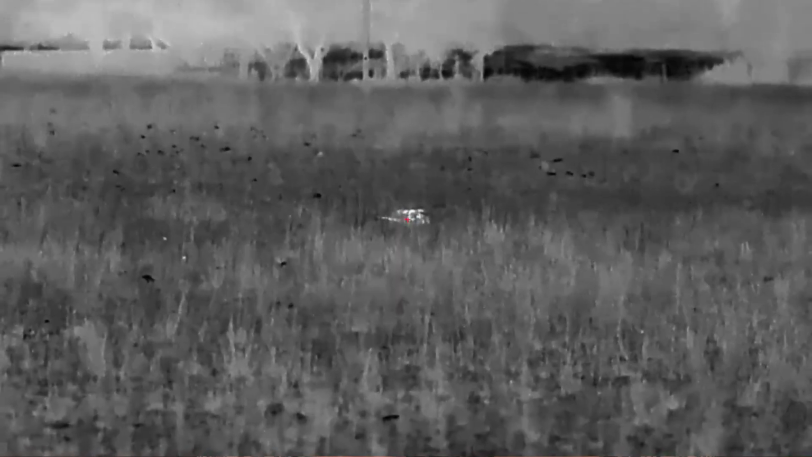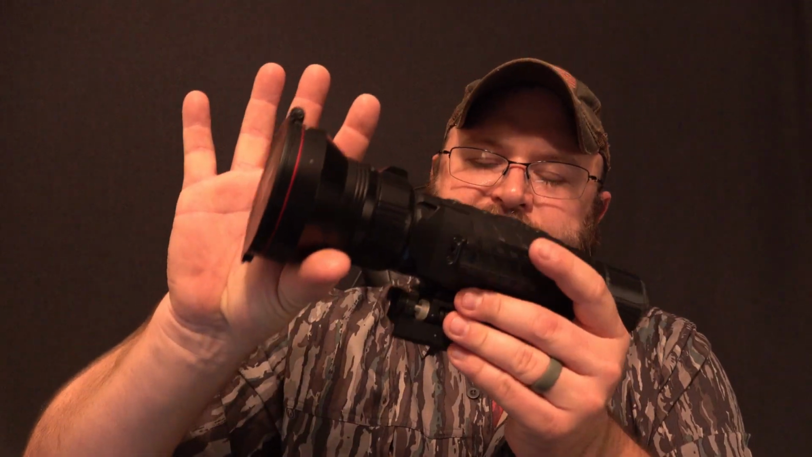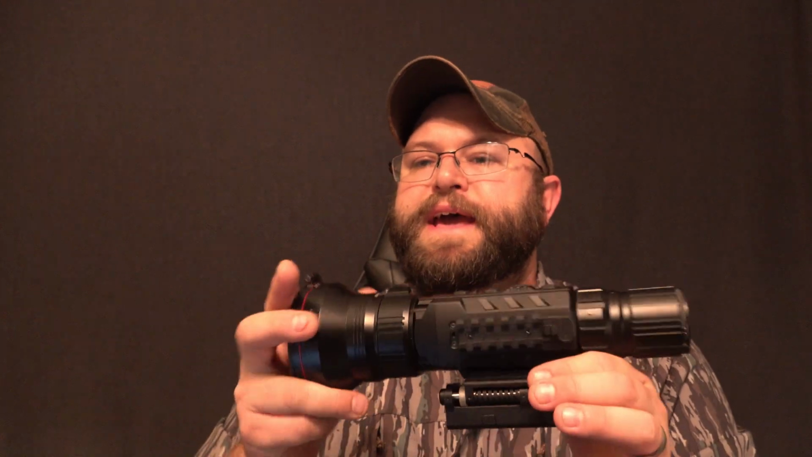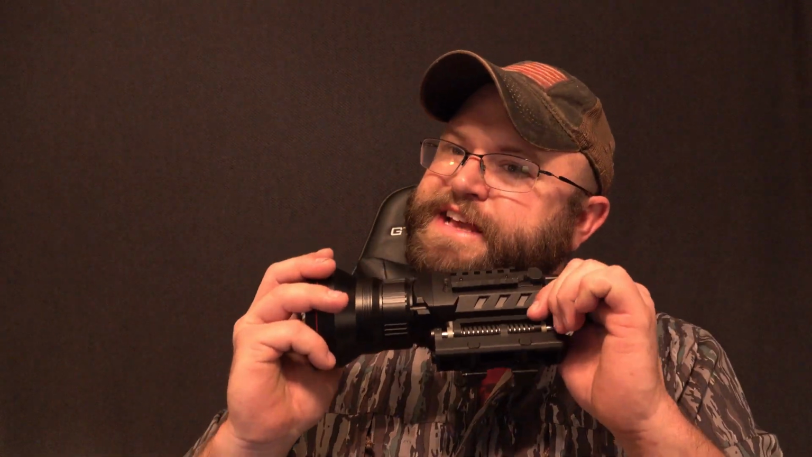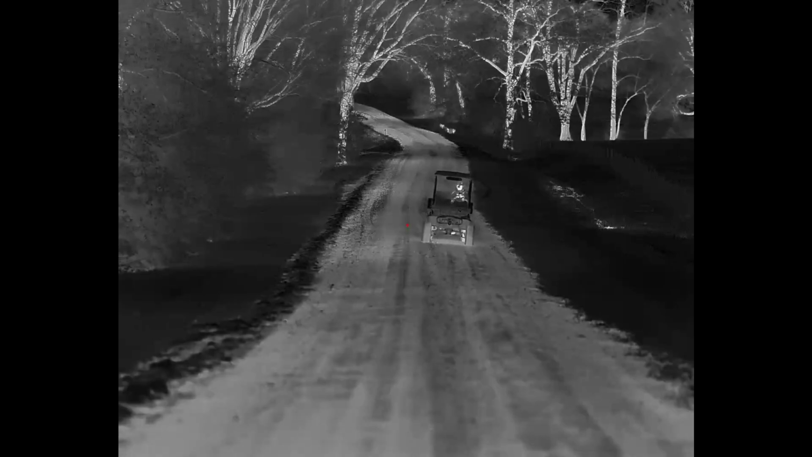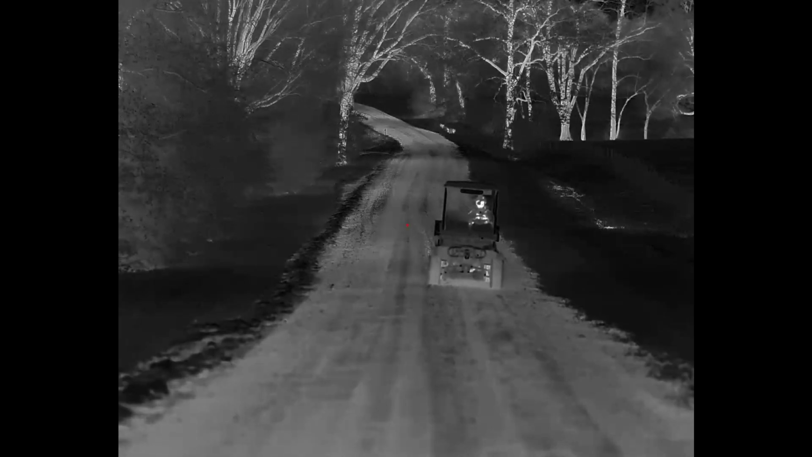Now, iRay says that this weighs 44.9 ounces, and that is heavy. This is the heaviest thermal scope on the market. However, at the same time, there is a 75 millimeter lens, and you've got this heavy-duty mount that's on the bottom. This is a big, heavy, beefy scope. So if you're looking for a scope that needs to be lightweight, this is not going to meet that criteria. However, at the same time, if you're looking at this, it's because you want that ultra high image quality, not because you're looking at something that's going to be super lightweight. So just realize that this is going to be a brick. When people talk about thermals and bricks, they're usually talking about the shape. This one is the weight.